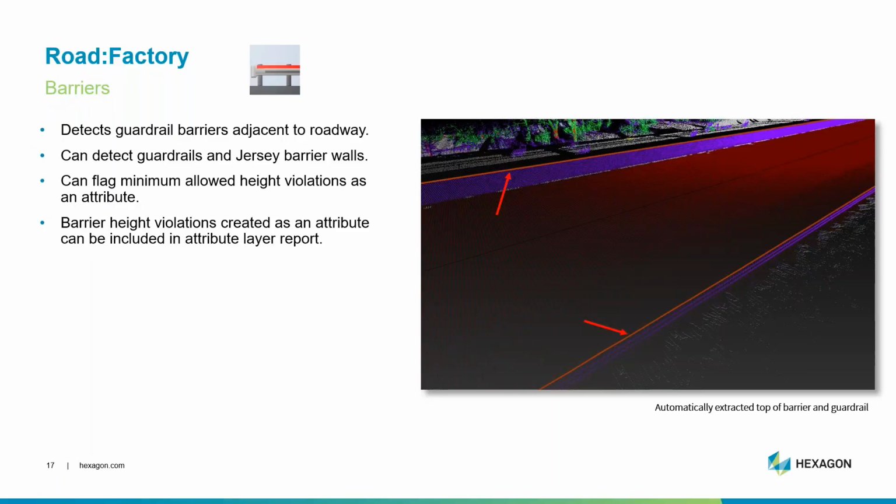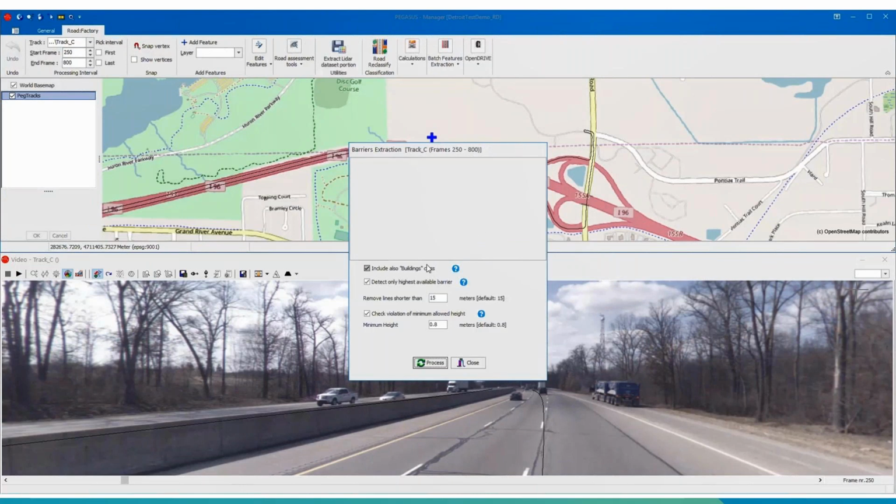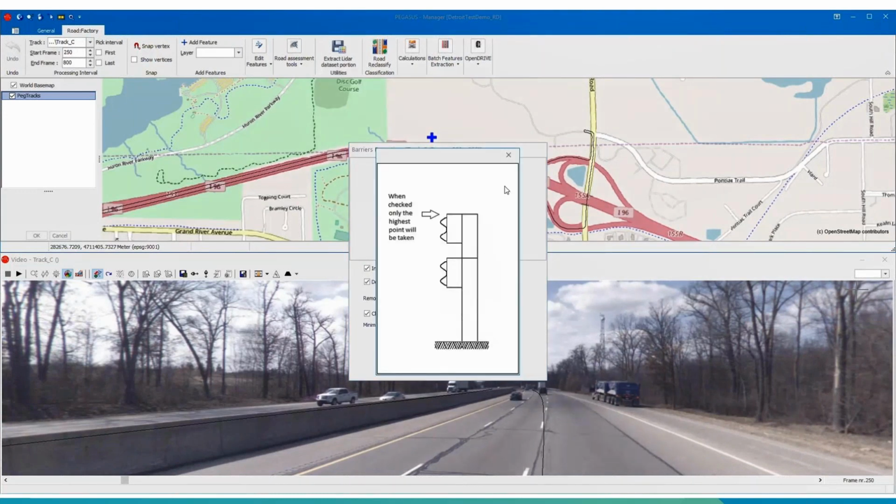The new barriers tool will generate the top of a Jersey barrier or the top of a guardrail. Minimum vertical violations can be flagged automatically to be included in a layer attribute report. And here's an example of how that tool looks in action. As before, we start by setting the track and frame range. And then we're going to review our settings. We can look at these tool tips as a reference to help us get the right settings dialed in.